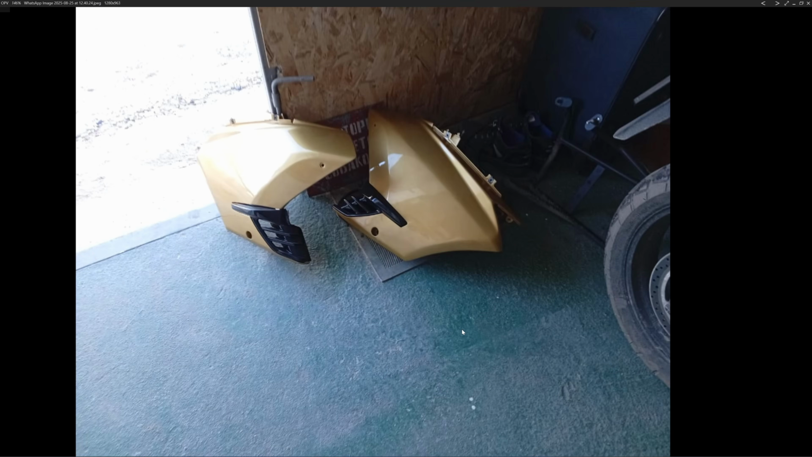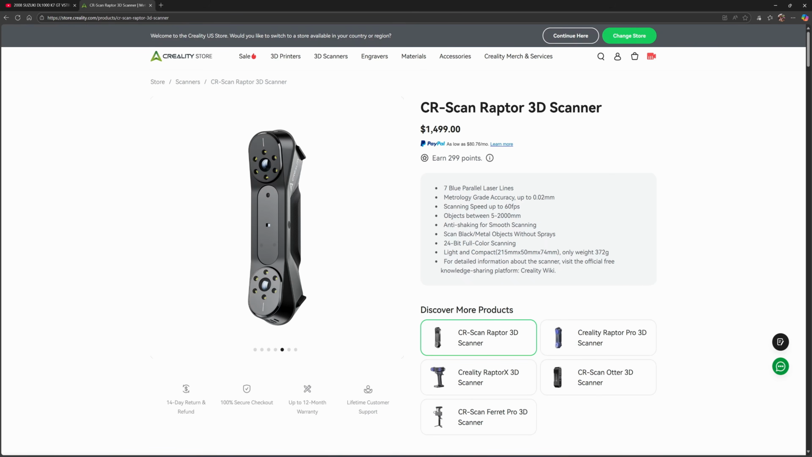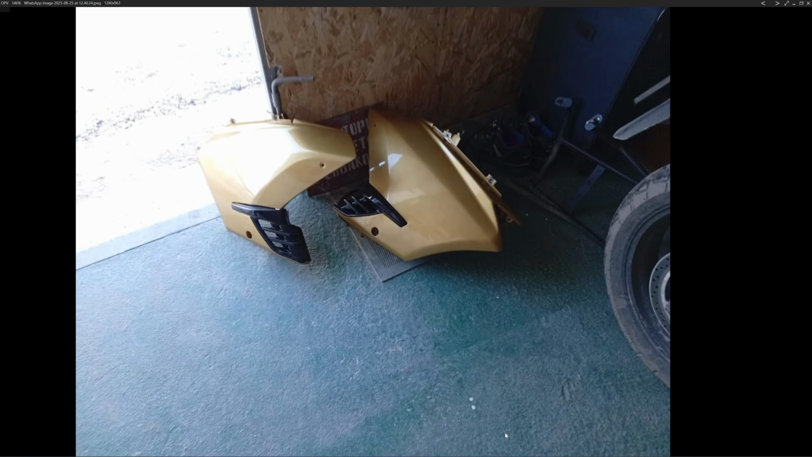Hi, in this video I'm going to show you how I do reverse engineering of this motorcycle fairing. This project was sent to me by a viewer from this channel, and he used his Creality Scan Raptor, the original version that was released last year, for scanning this fairing, which has a larger size, about 60 centimeters from this point to this point.